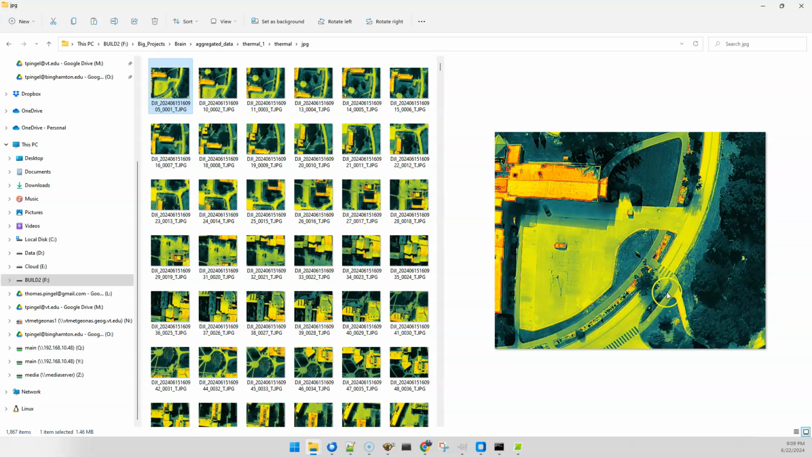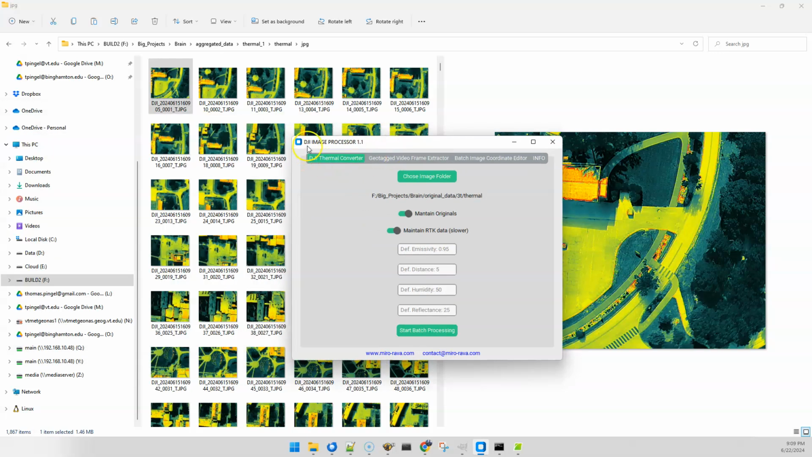And there's a color map that renders these out, so it looks like a regular thermal image, which is great, but there's actually recoverable radiometric data in here. Now, doing that conversion, there are a couple of different ways to do it, but the way that I do it is to use the DJI image processor 1.1.